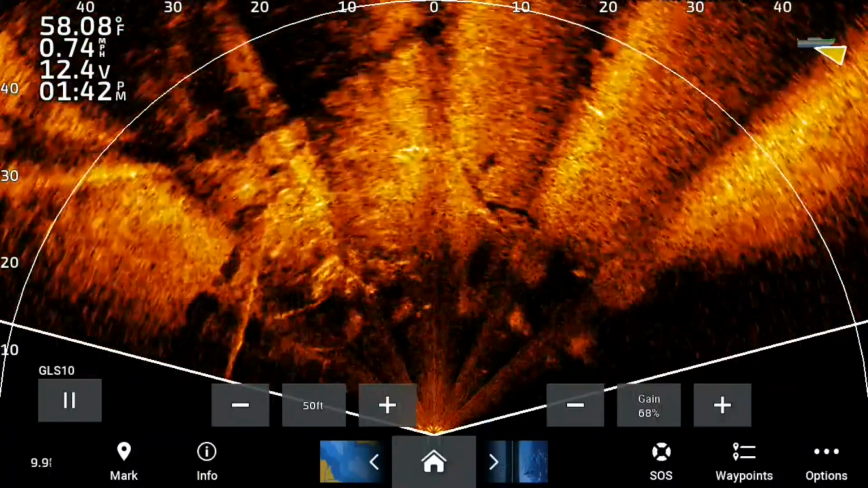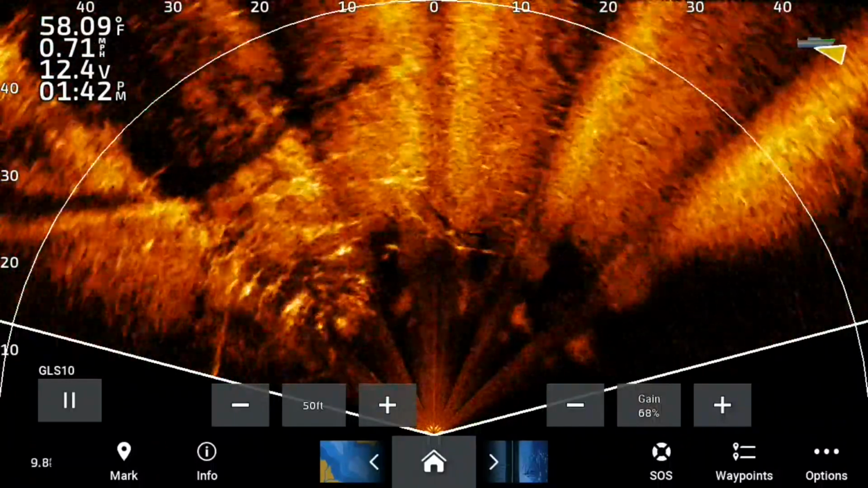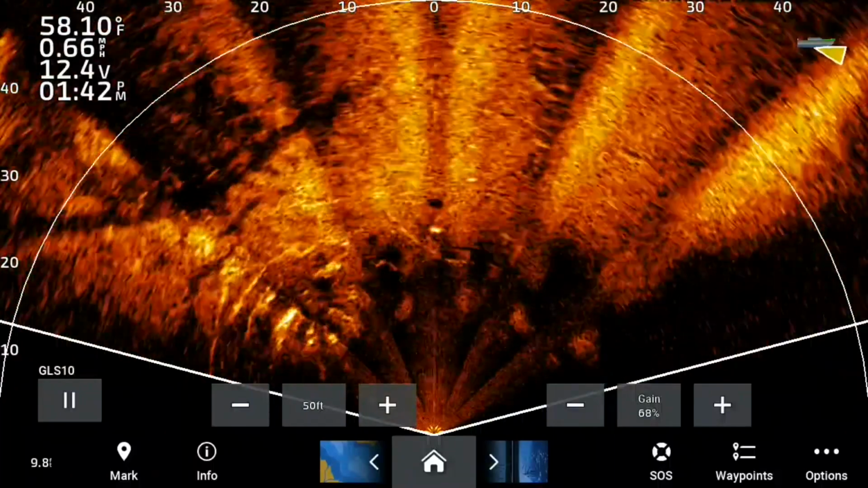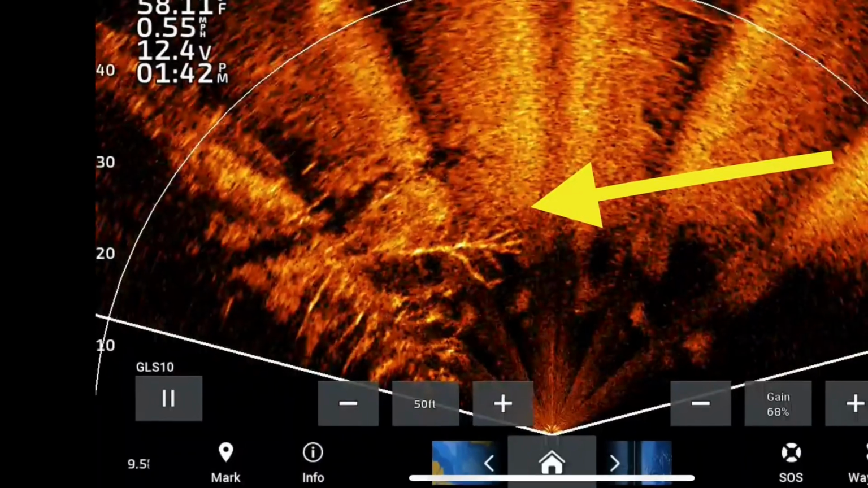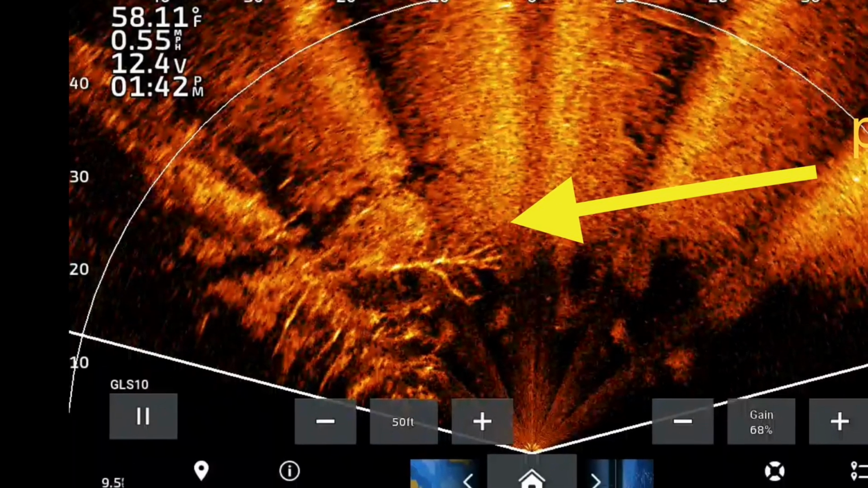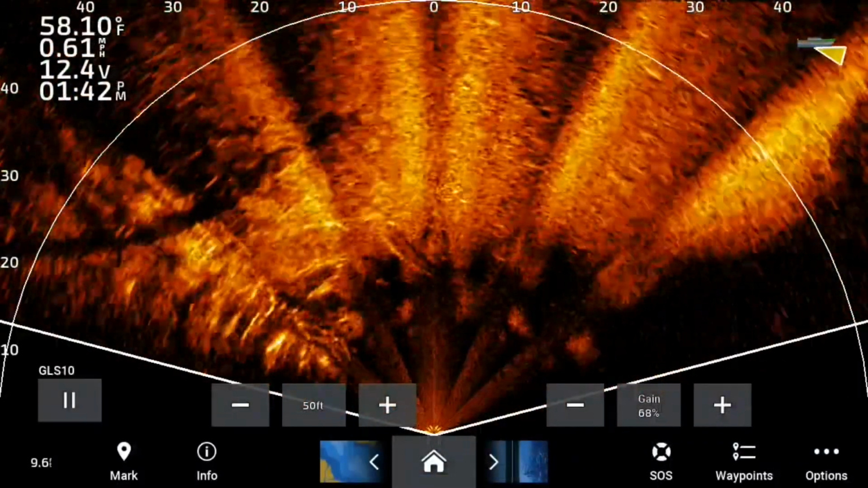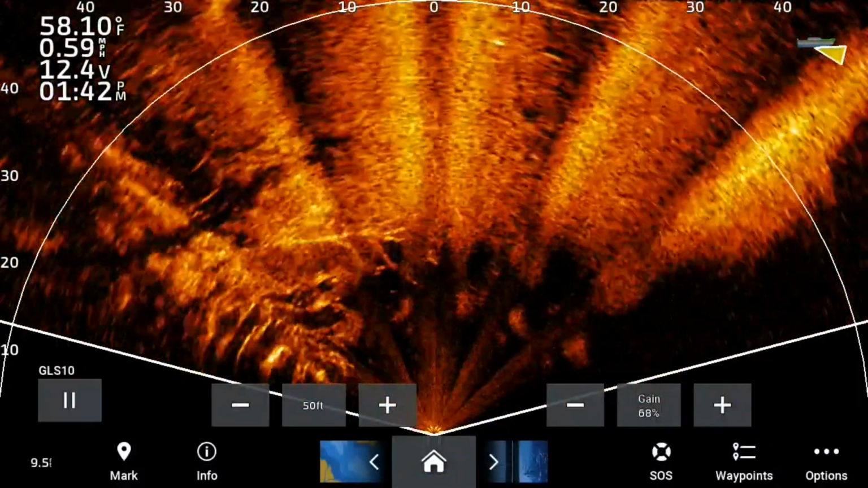Once again, I apologize for the contrast problems in this, and that is completely my fault. I switched it over from forward mode to perspective very quickly and did not pay attention to this. But here's a nice, big pile of 3 or 4 or 5 trees piled on top of each other. Very cool. You get a good look at the limbs and things like that.